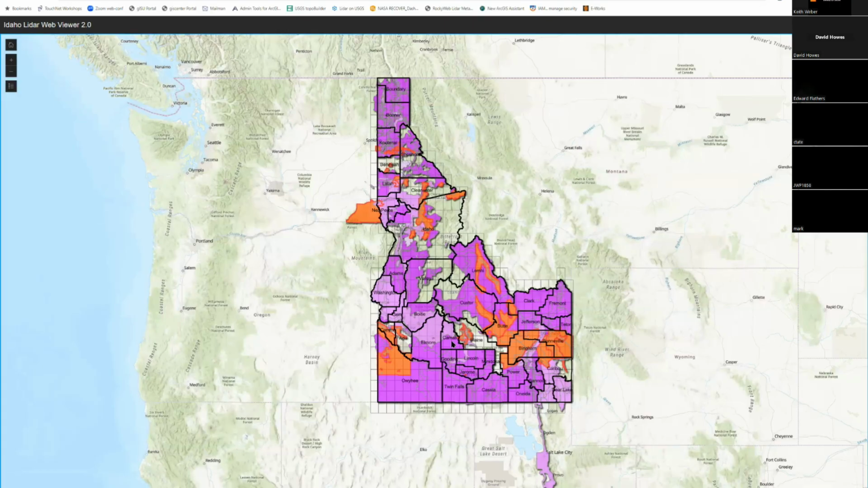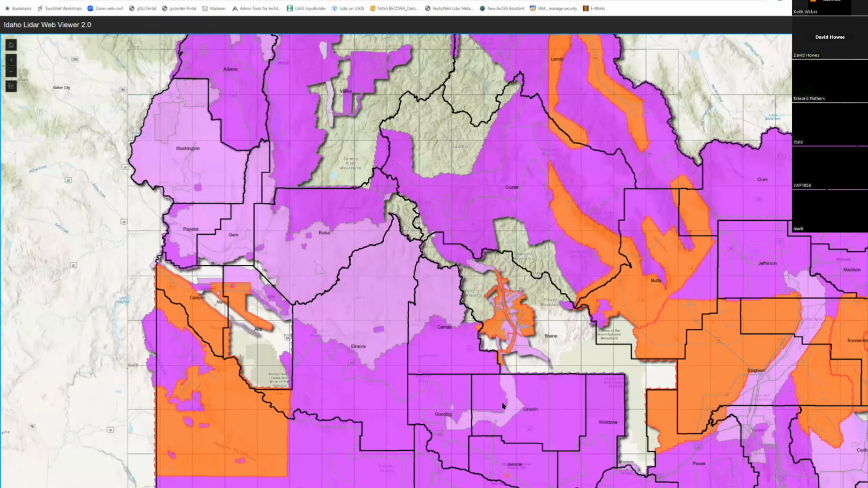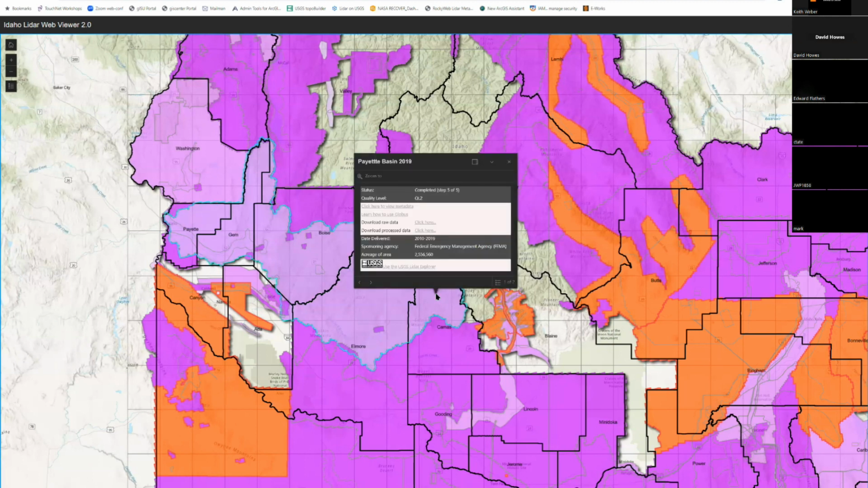And that's done just because we know that people are oftentimes most interested in the newest of stuff. So let's say I zoom into this and I'm interested, oh yeah, that's what I'm interested in right here. That area right there. There's our pop-up. Now let's look at this one. This is page 1 of the pop-up. Happens to be the Payette Basin collected in 2019. Large collection, just look at that.